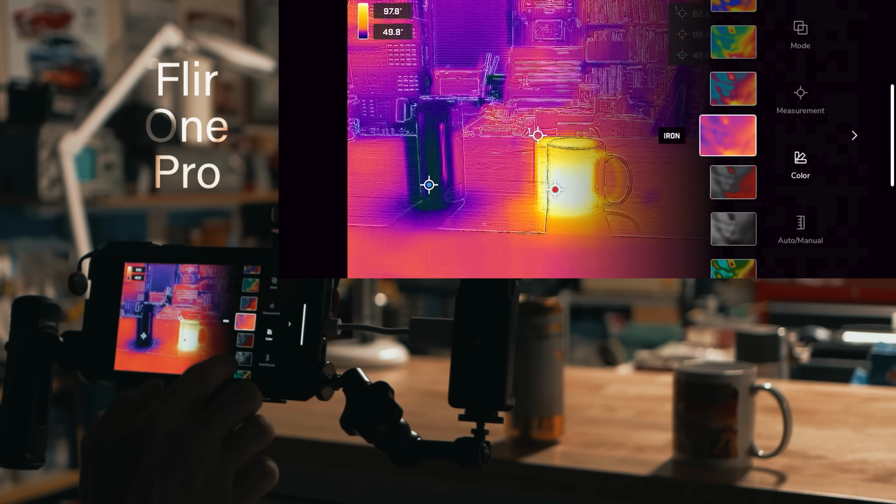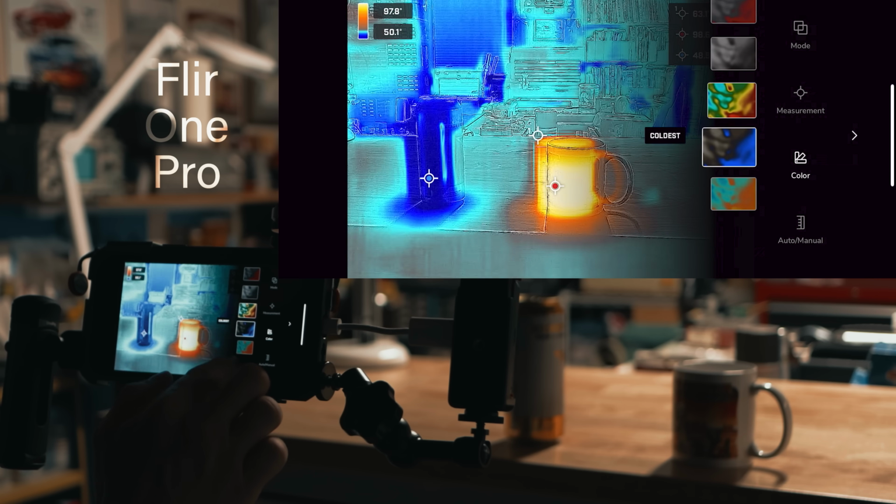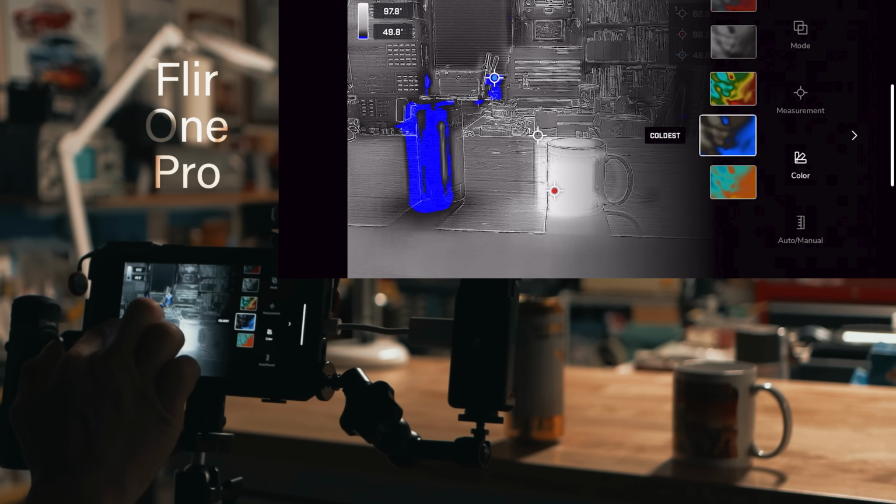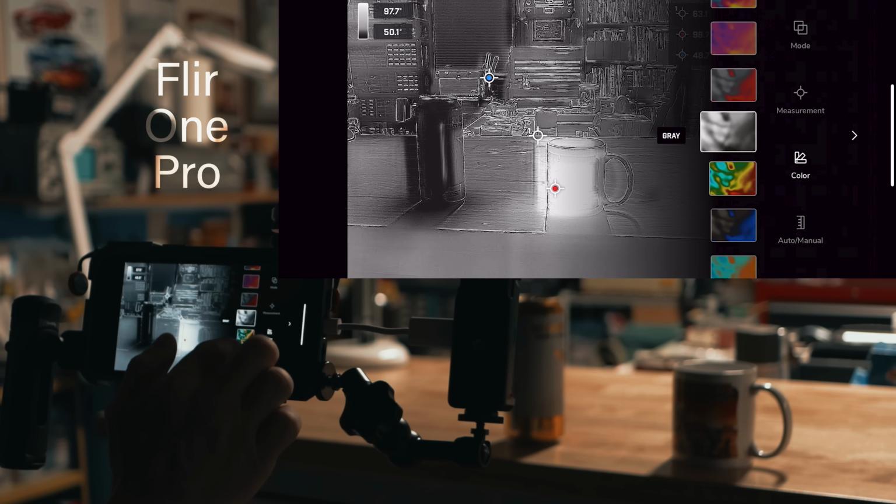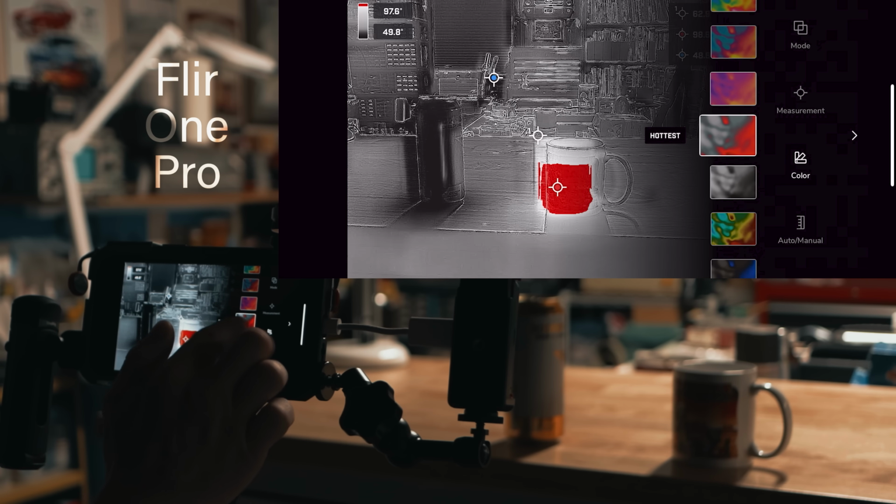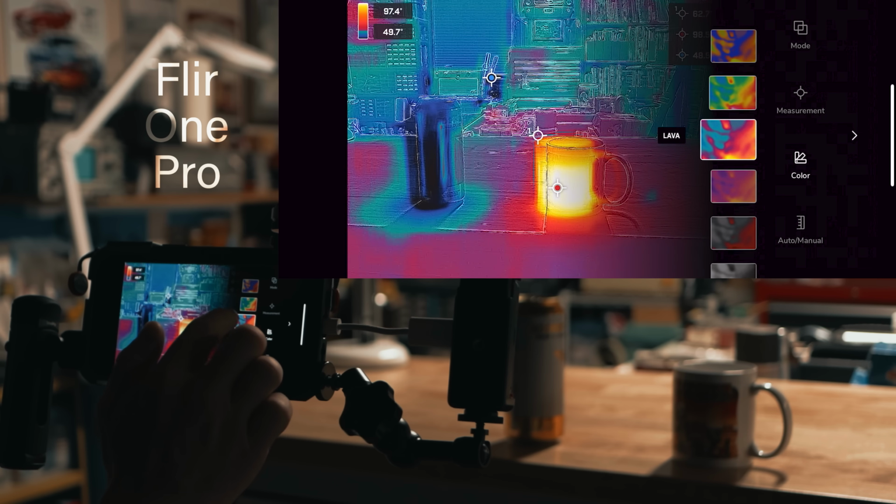And then the color, it's got all the different colors. Oh, that's kind of cool. Shows you the coldest in blue. It's definitely fun to play around with. Oh, it shows you the hot. That's nice.